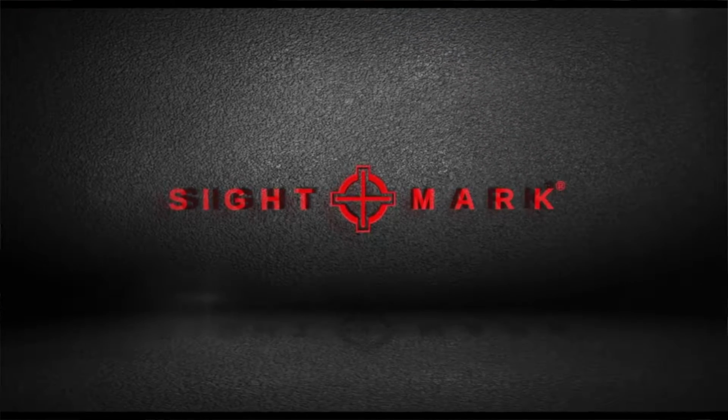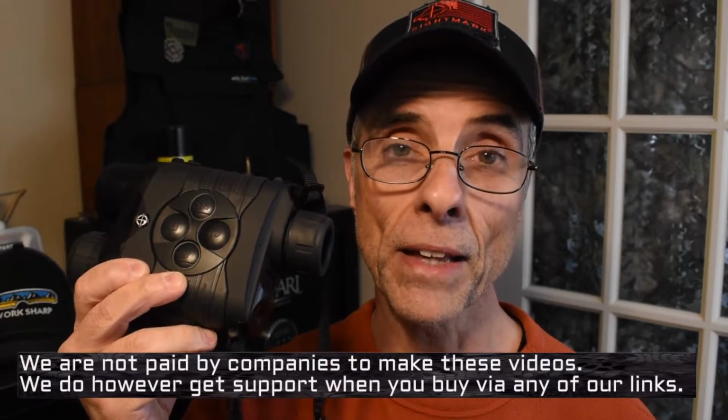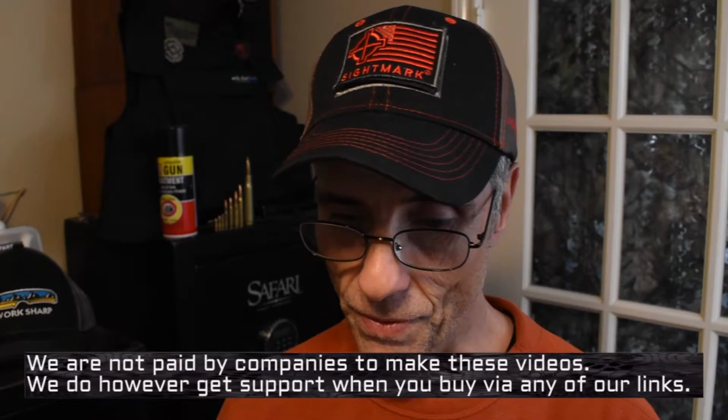SightMark, a company that we've been working with for a while, sent us this infrared monocular. We didn't pay for this, but we don't get to keep it either. It's just out for test and evaluation, and then we send it back to them. This is the N320RT. There's two models, the 320RT and the 340RT, and I'll tell you more about the differences between the two as we go on. In the meantime, we're just going to talk about this one.